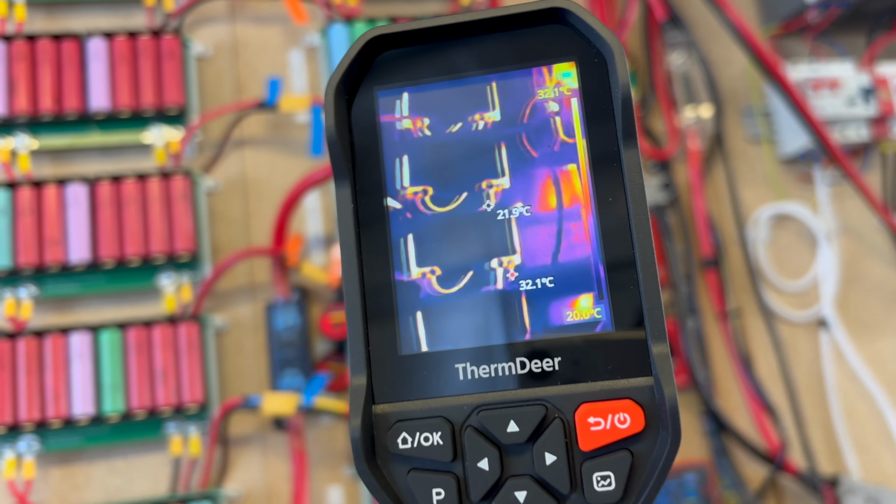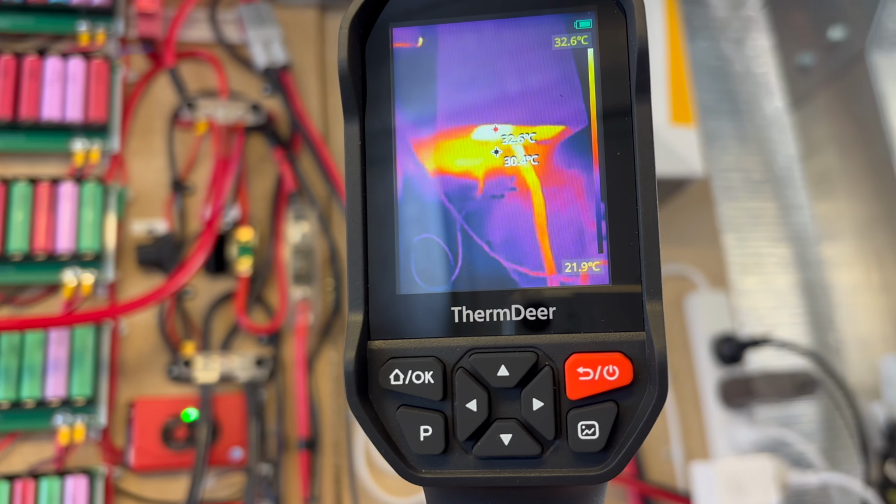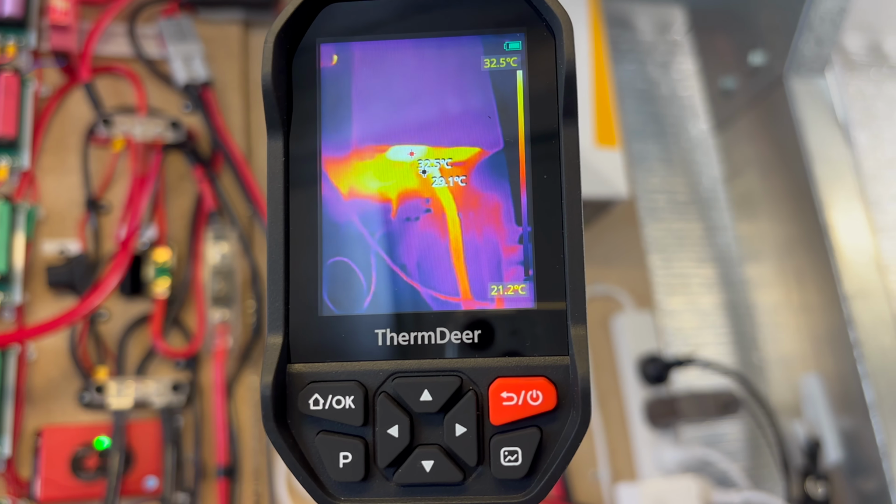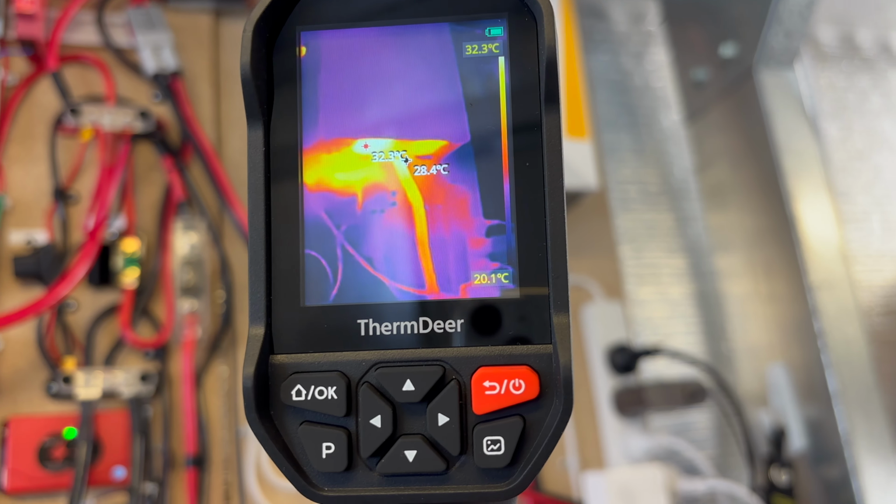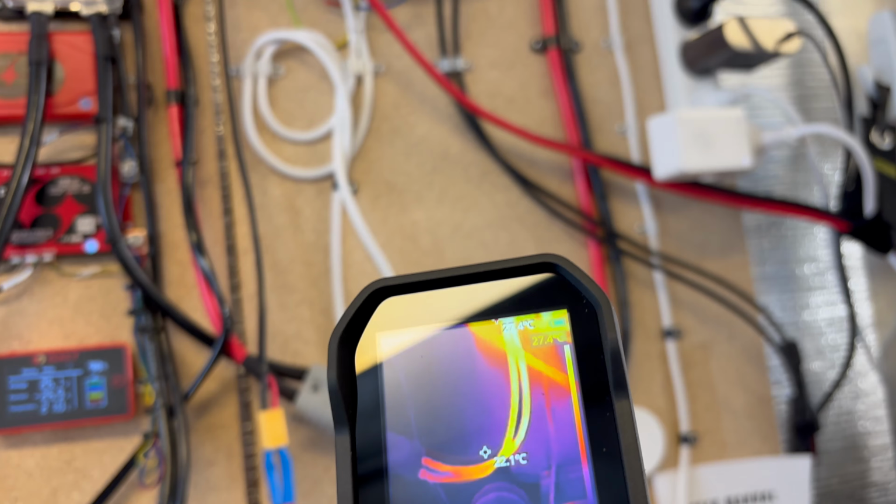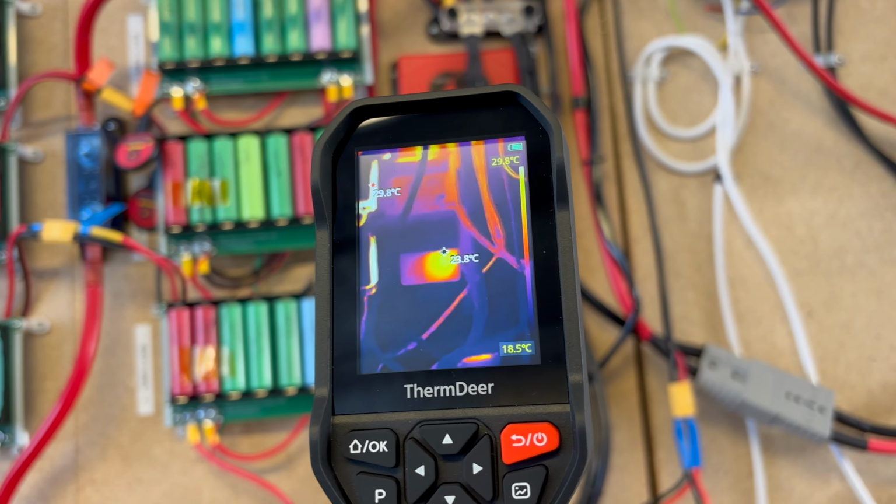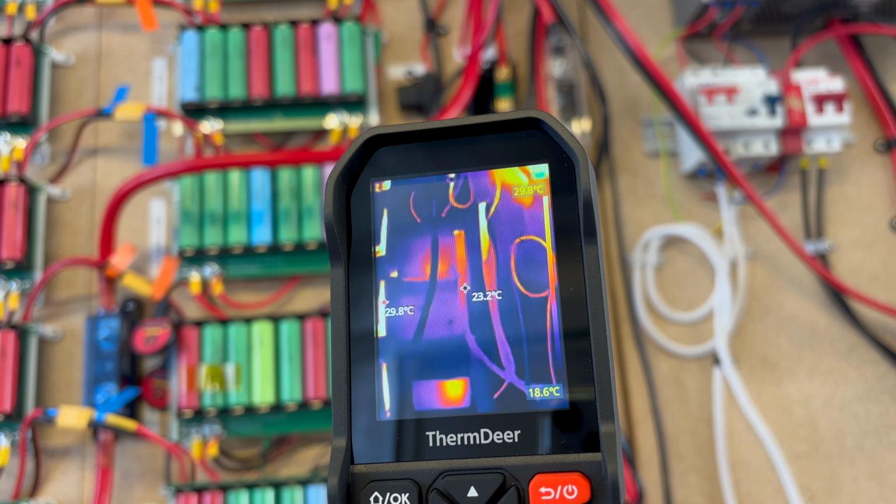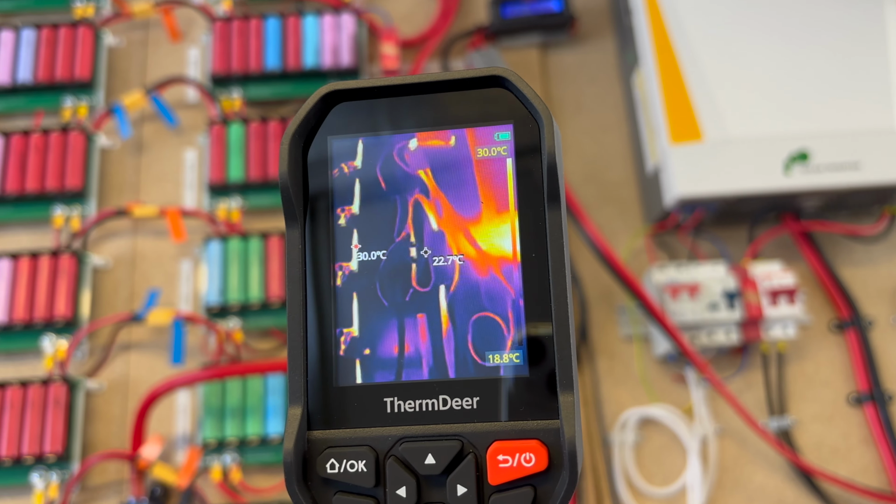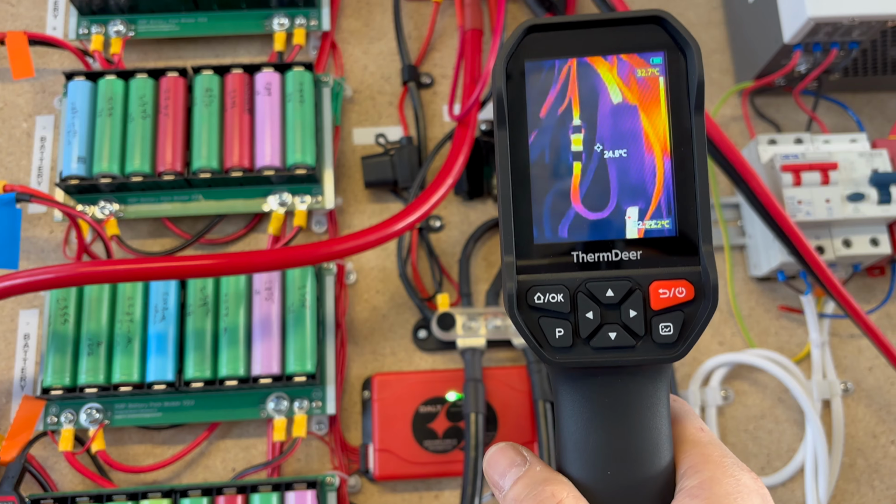As you can see, the wires are starting to heat up. 32.4 degrees on the inverter there. Connection. That's a display. Look, that's pretty expected. Look at the fuse over here.